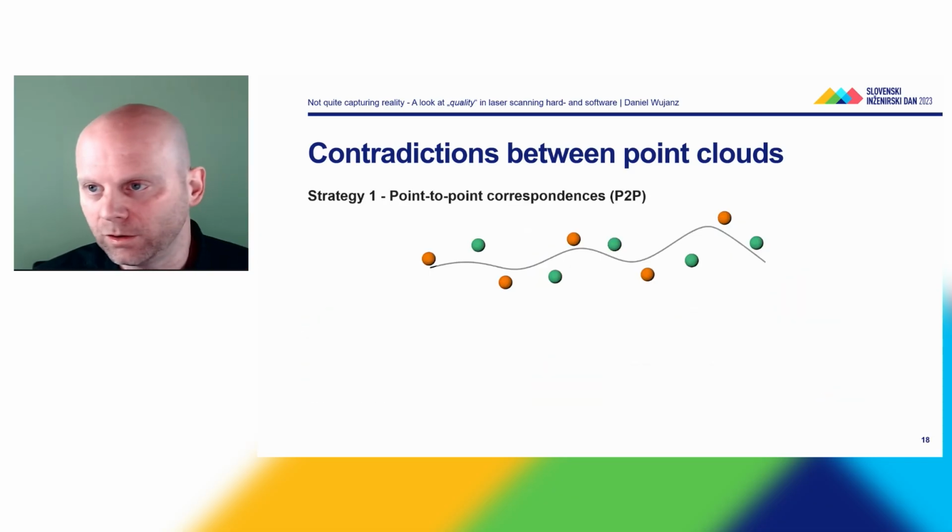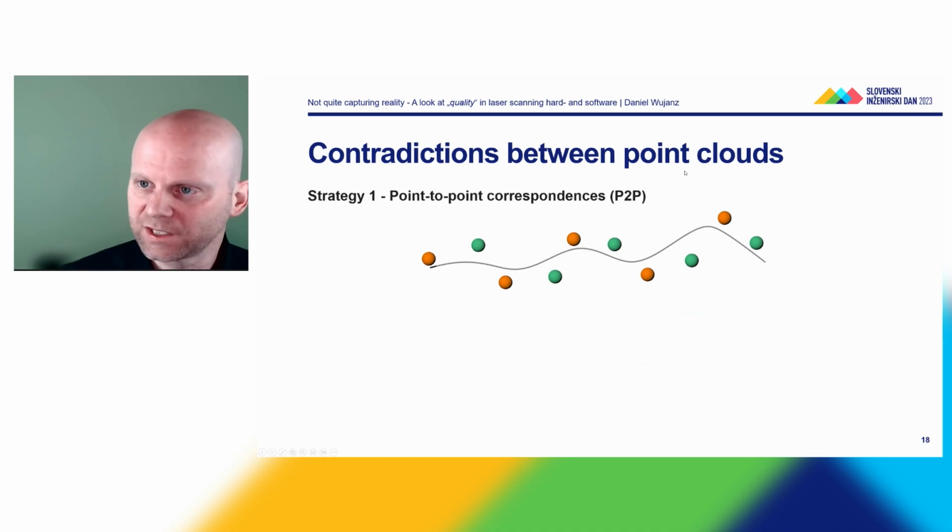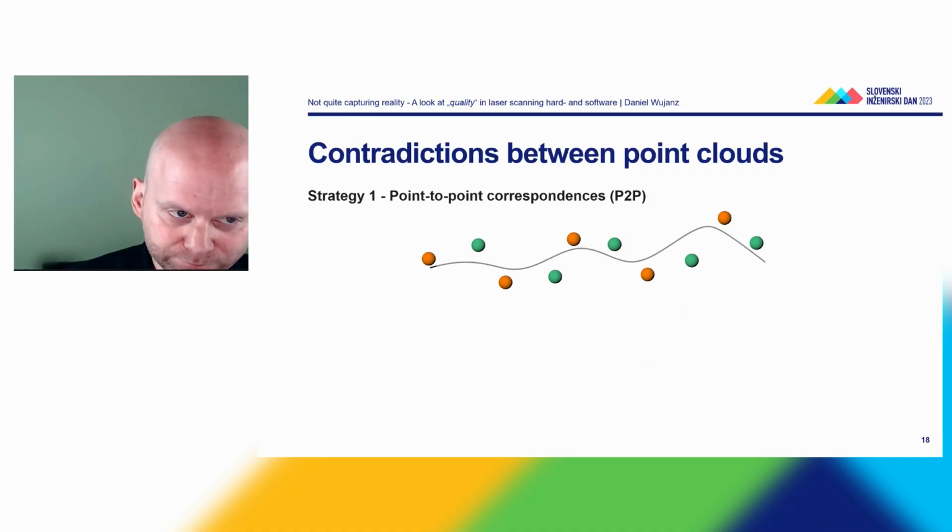So in all examples in the following, we have the following input. We have a gray surface, which we digitize with 2 point clouds. We see an orange point cloud, and we see a green point cloud. And now the question is, what's the quality of this relative orientation between the green and the orange data set?